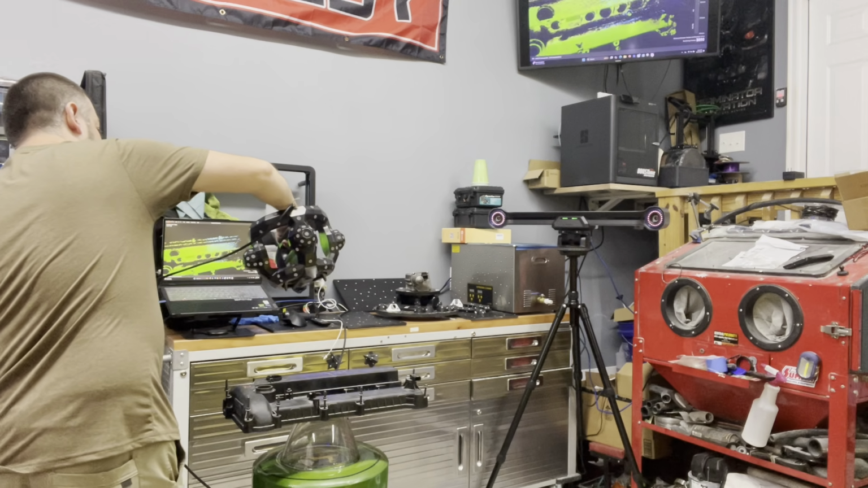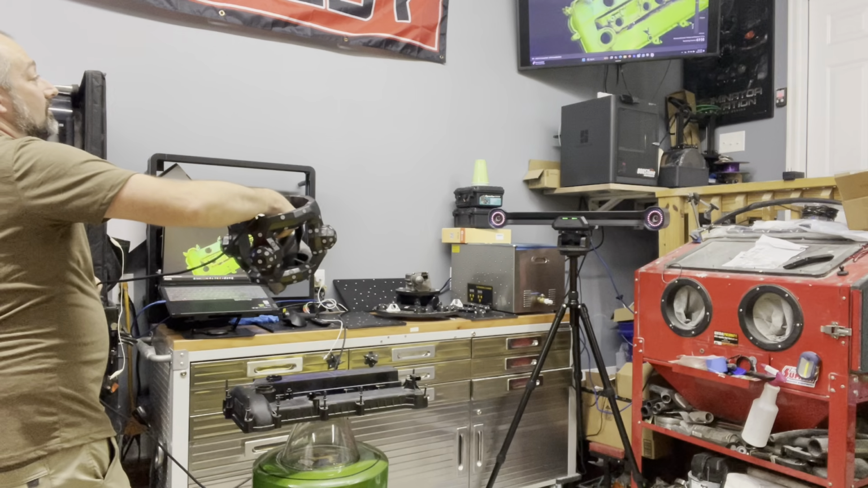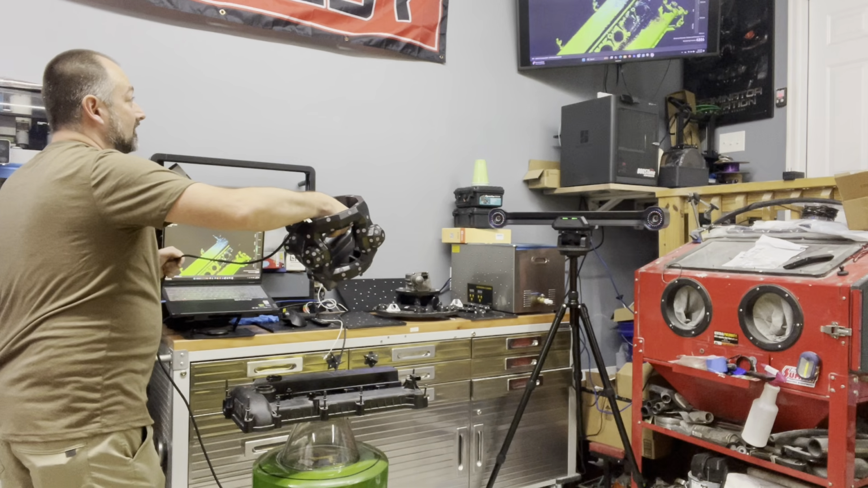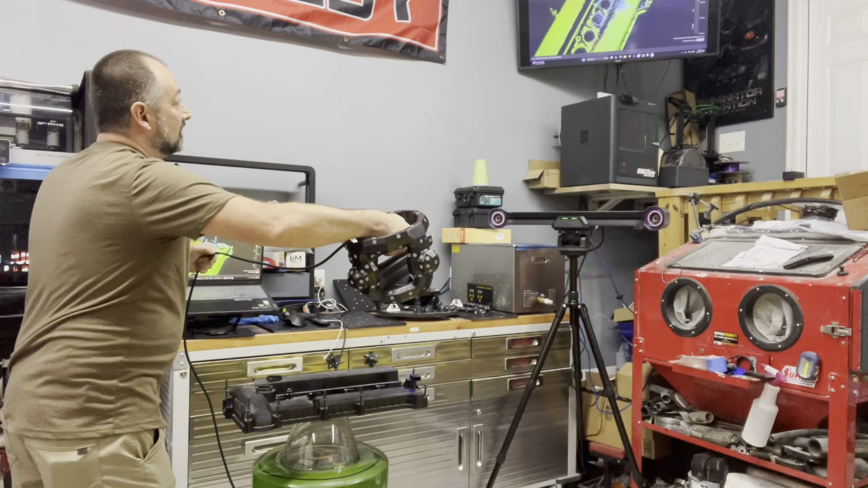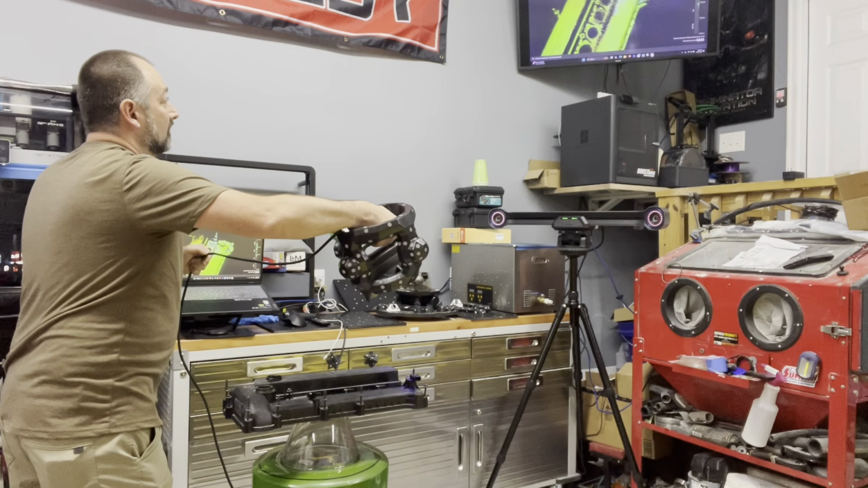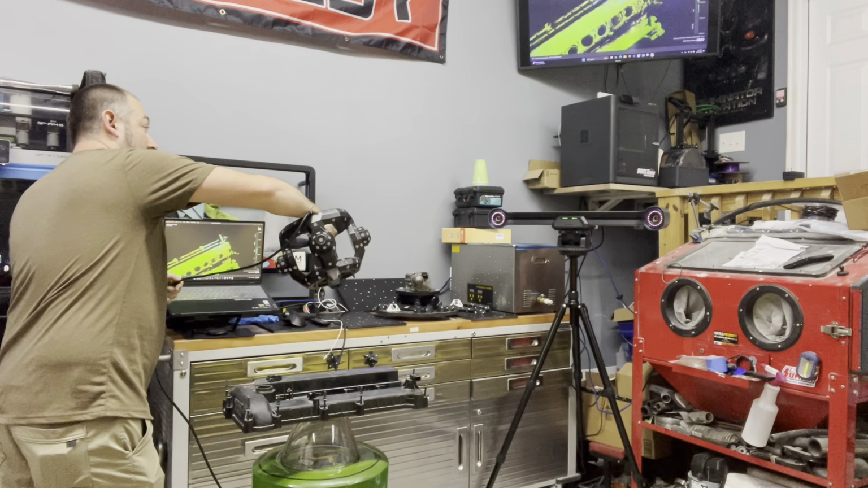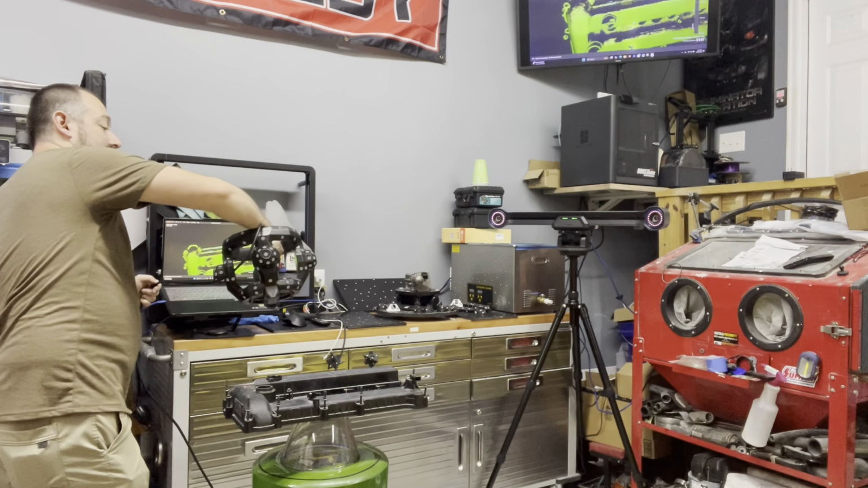Right now I'm looking at the laptop, but in a few seconds I'm going to be looking at the TV screen now. You want to stay in the excellent range. So I'm just scanning over this pretty easily. I mean, it's amazing that we're able to pick this up without any scan spray.